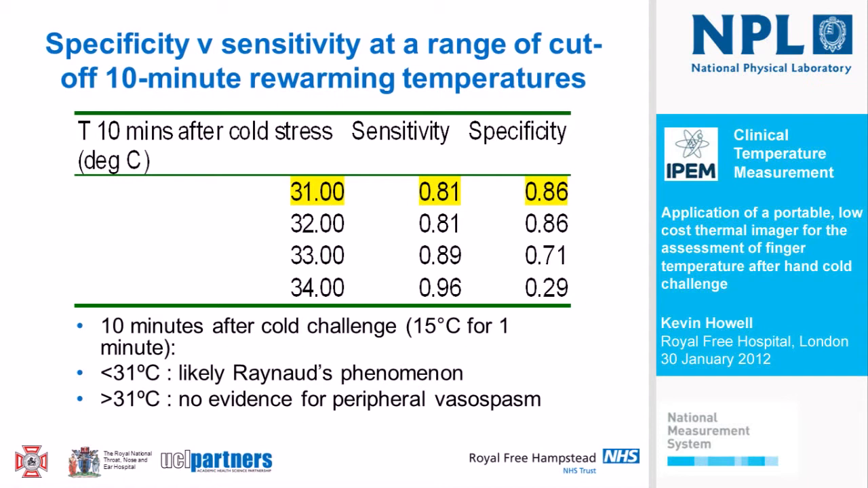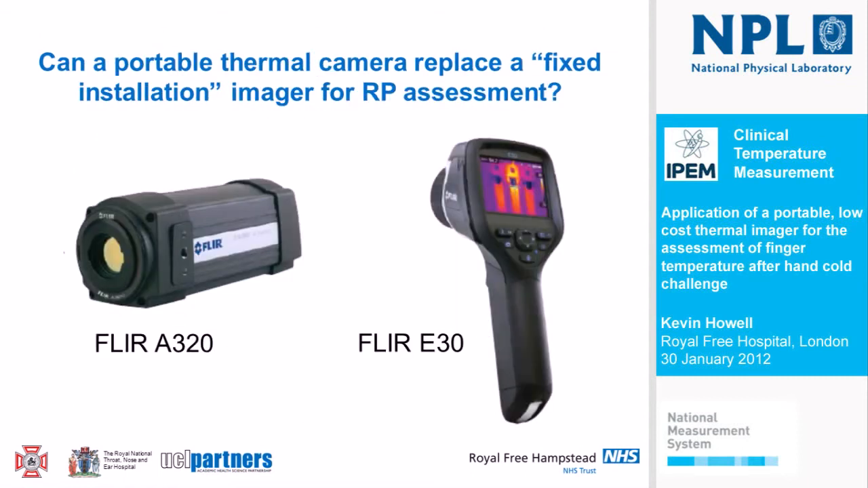specificity. There are probably better ways of evaluating cold challenge response, like looking at gradient rewarmings or various recovery indices. But I think that data just showed that even a simple cut-off, if you wait for 10 minutes, can detect who has this disorder quite reliably. So we know thermal imaging is of value, and it's a very established technique to look at Raynaud's phenomenon with these fixed installation, if you will, desktop thermal cameras.